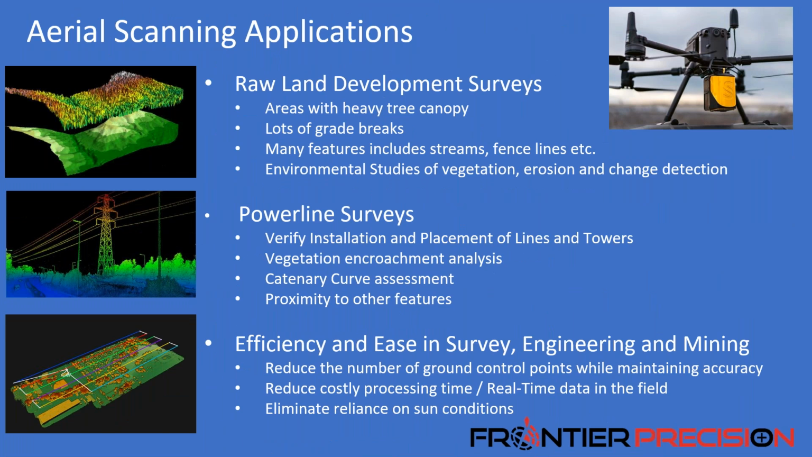So here are just a couple brief airborne scanning applications. These are by no means the end of them. The list is very lengthy, but these are just a few that we see daily here. One of the biggest ones is raw land development surveys. Think of a plot of land that's out there. There's trees, there's bushes, maybe there's some streams. There's all these different features out there, and we're going to scrub that out and build a subdivision, just for example.